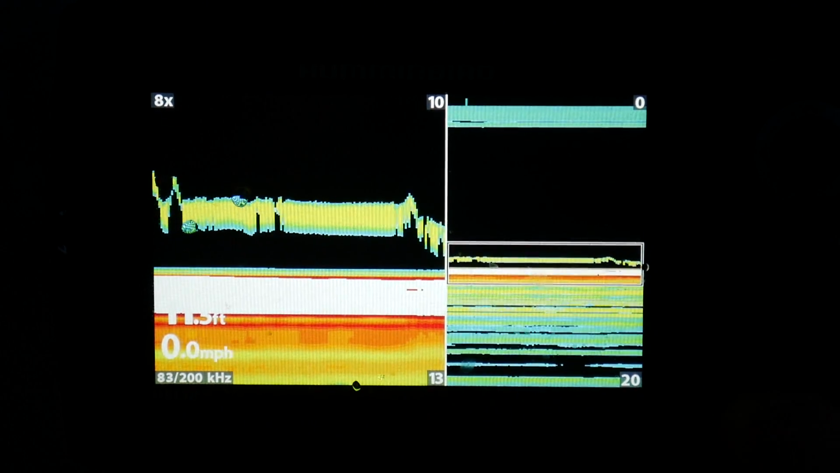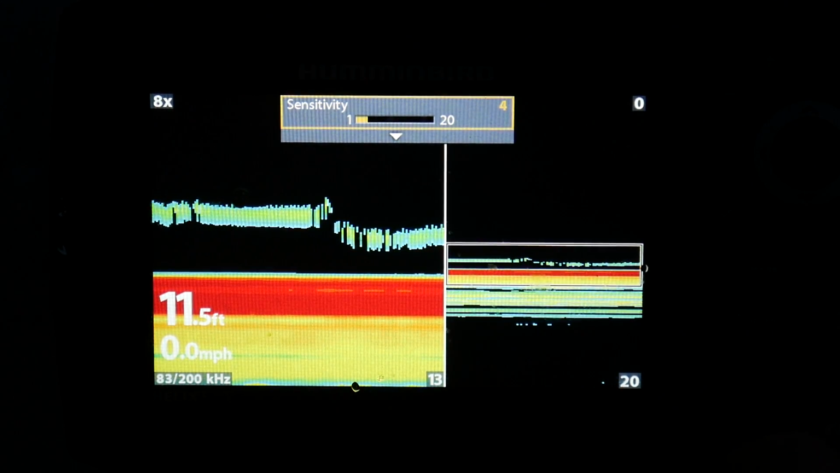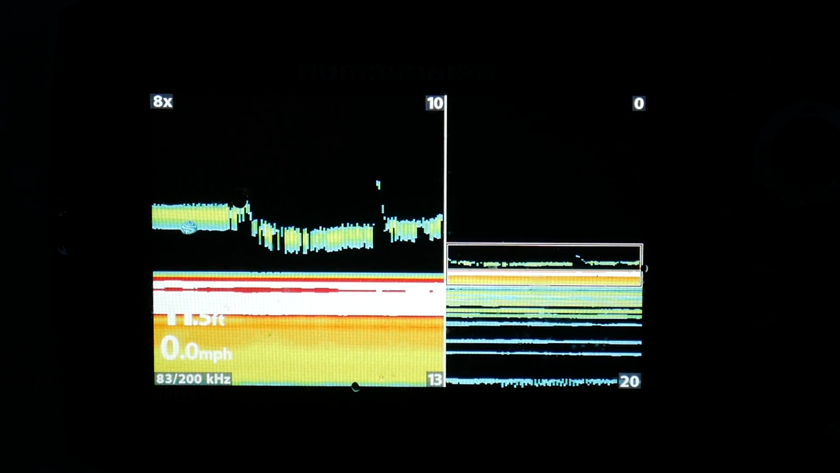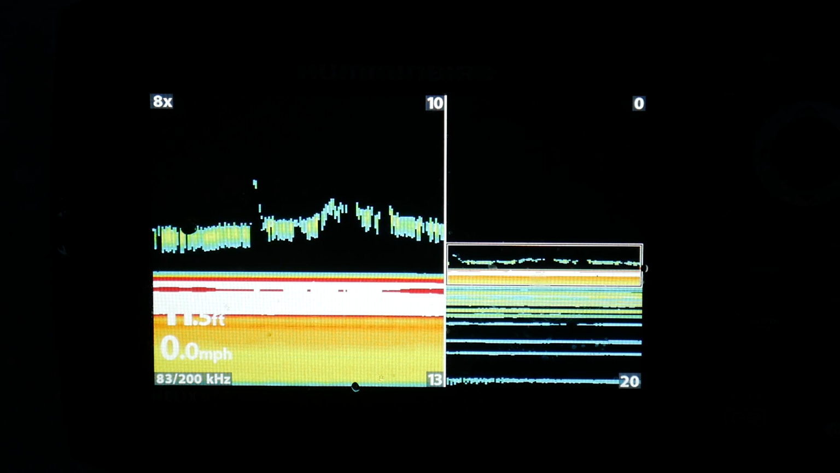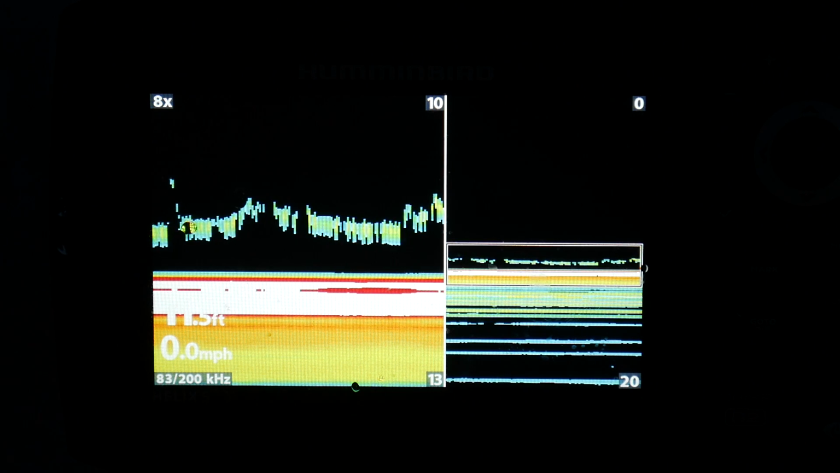I'm going to turn this sensitivity down to 5.4. Yeah, that's better. I'm going to turn it up to 5, just to barely read that jig, and so when a fish does come in, it's going to mark a pretty big mark. Let's see if we can get one. I'm going to turn this heater down.